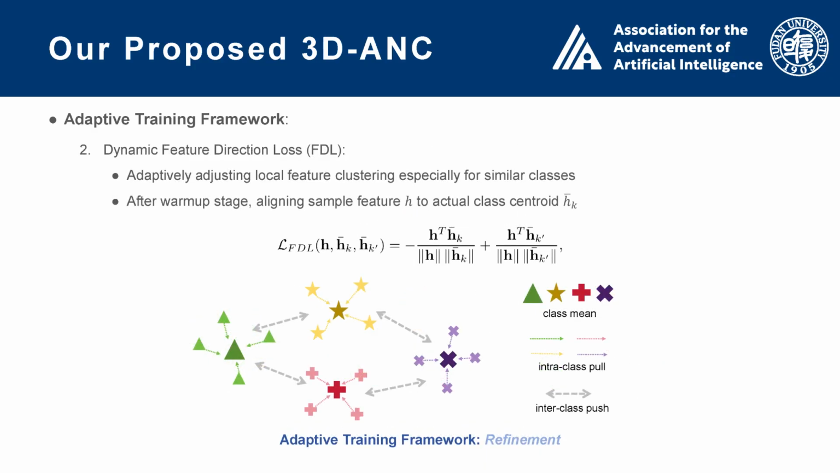The second component is dynamic feature direction loss, or FDL. FDL focuses on local feature refinement. After a warm-up phase, it encourages each feature vector not only to align with the ETF direction but also with the actual class centroid computed from real samples. This provides intraclass attraction, making features within a class tighter, and interclass separation, especially for visually similar categories.